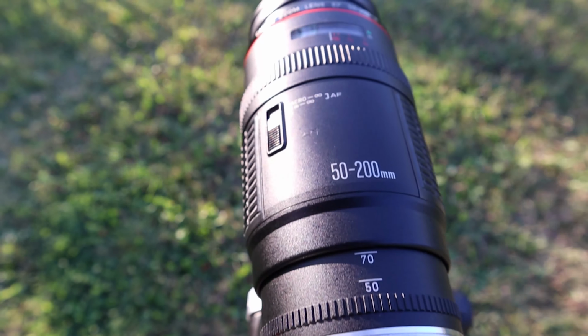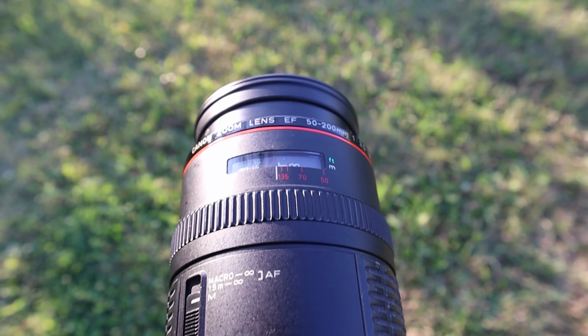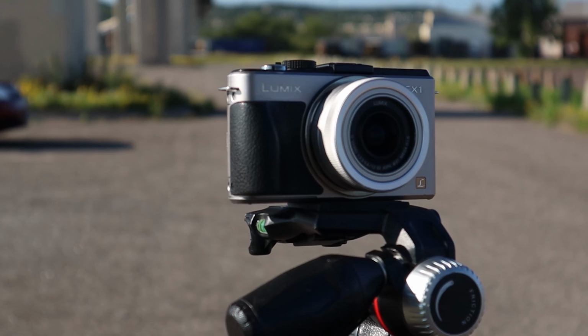So alas, here's what I got. The lenses that I've been using are the Canon 50-200 with the speed booster Viltrox and this 12-32. There are hotspots in these lenses which we can get into and touch base on because that's something you're gonna run into when you're doing infrared photography anyways.